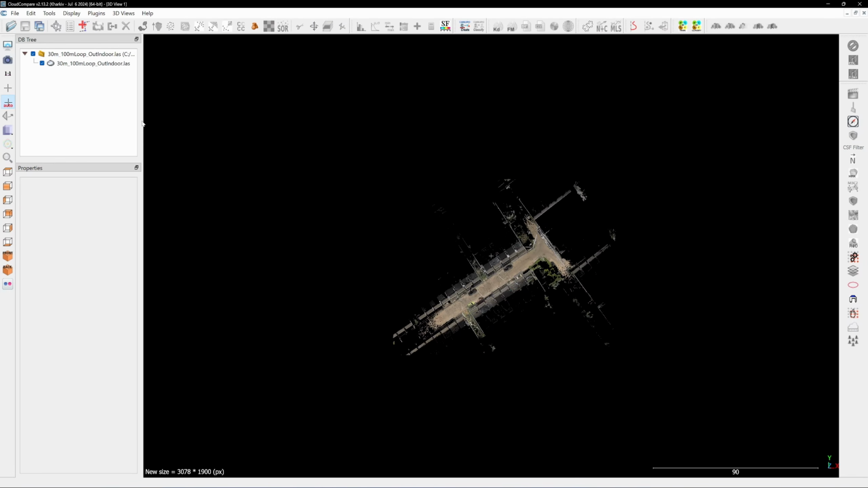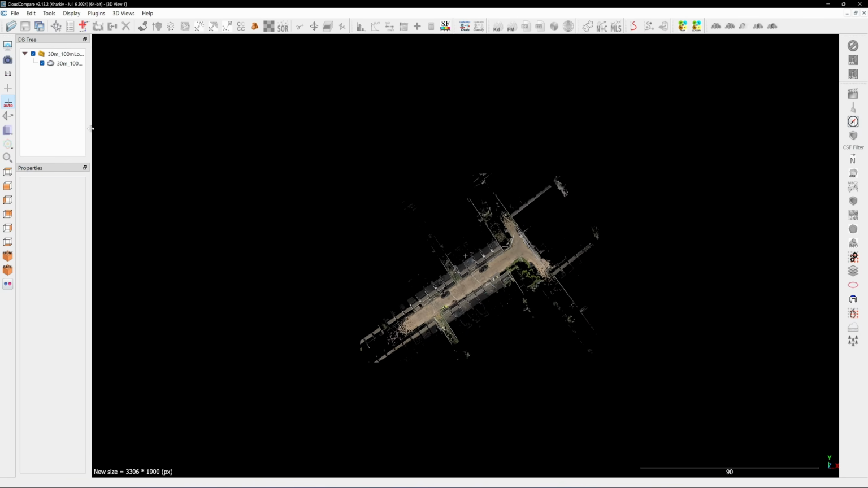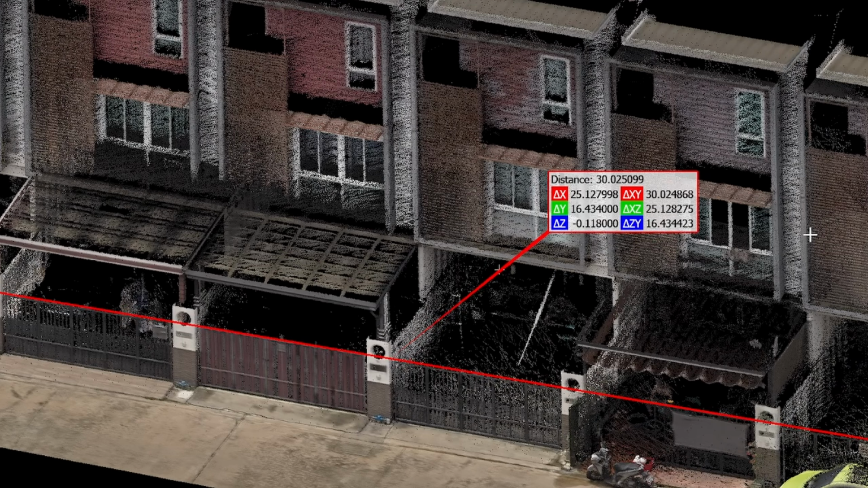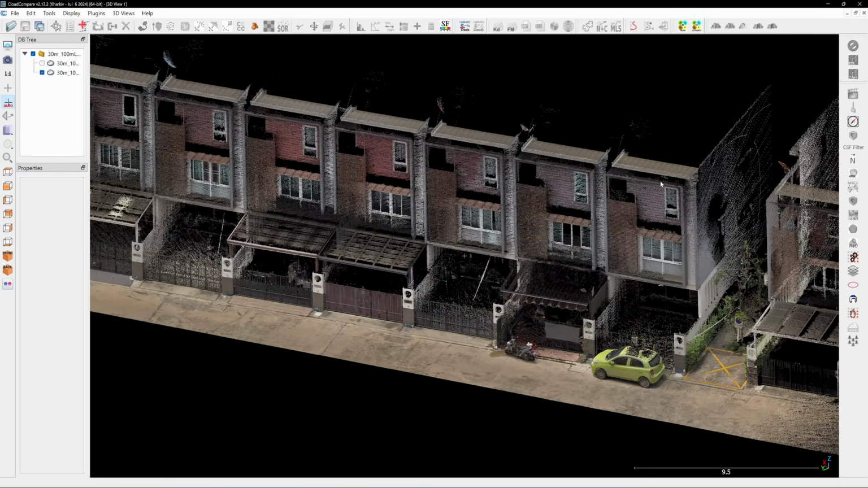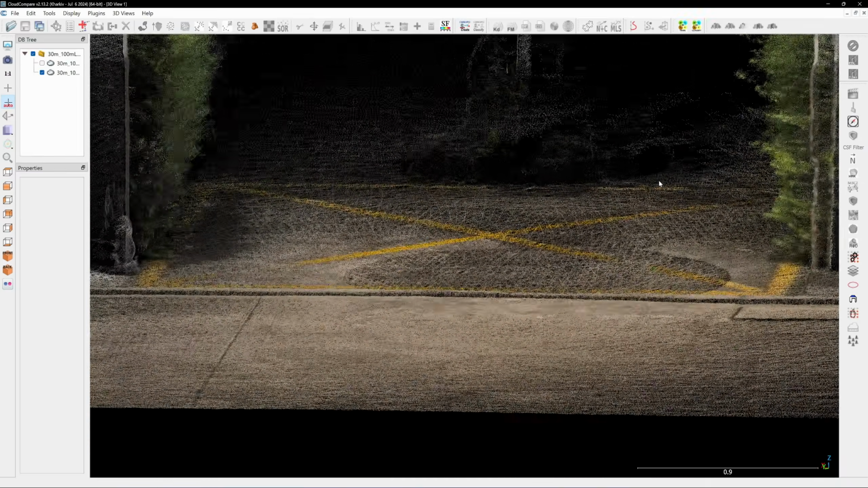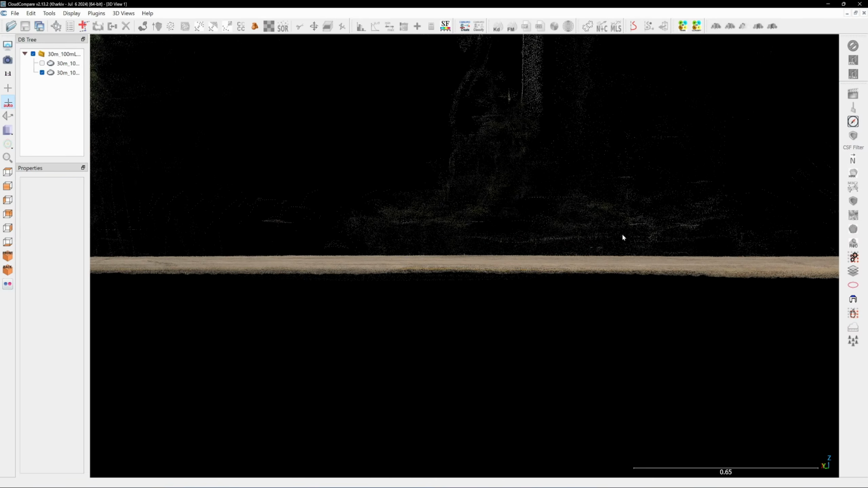Next, let's evaluate the accuracy of the RTK Fusion SLAM. At 30 meters, the reading shows 30.025 meters, which equals a 25 mm error, so RTK Fusion SLAM slightly reduces horizontal accuracy. It completely corrects the ground level shifting error.